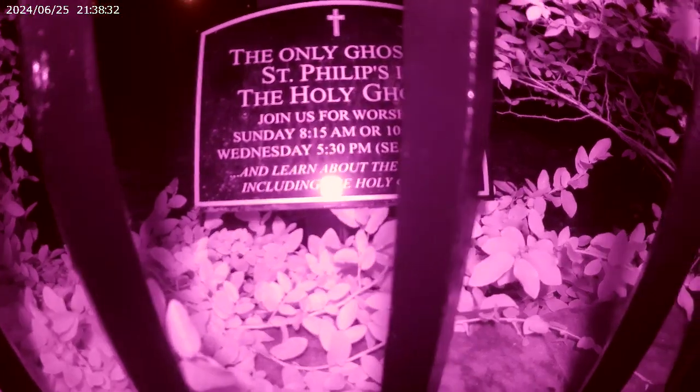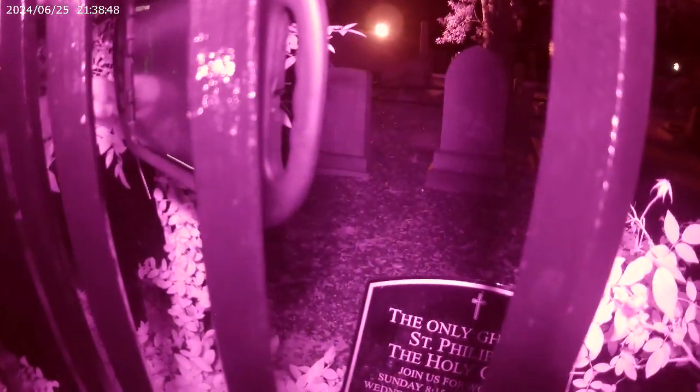She was getting things on her camera, images. That is interesting. There's not even the slightest bit of movement here. Yeah, you see it? What are you looking at?